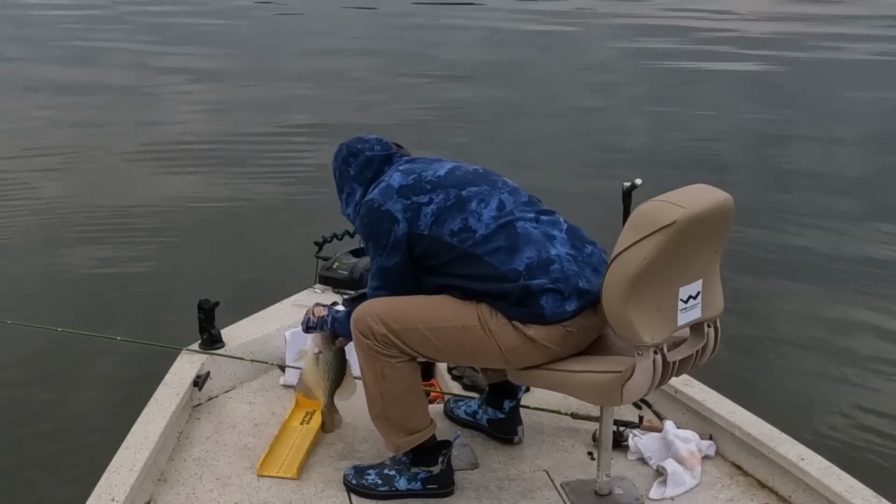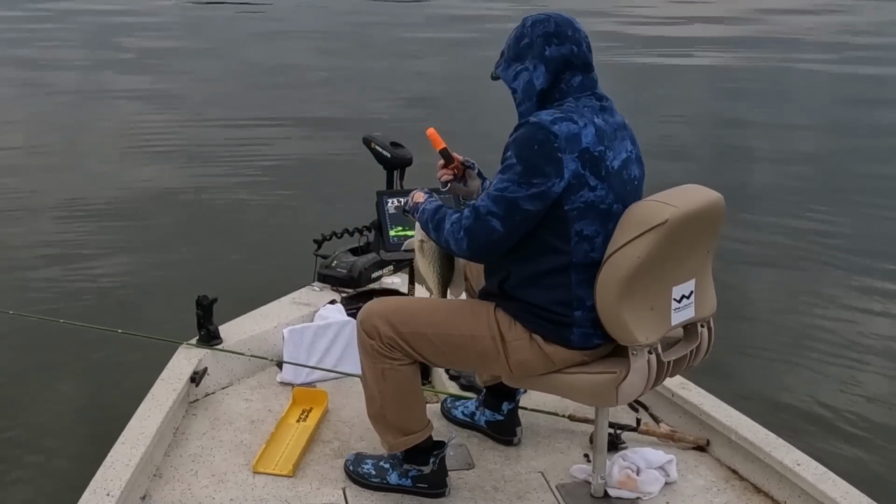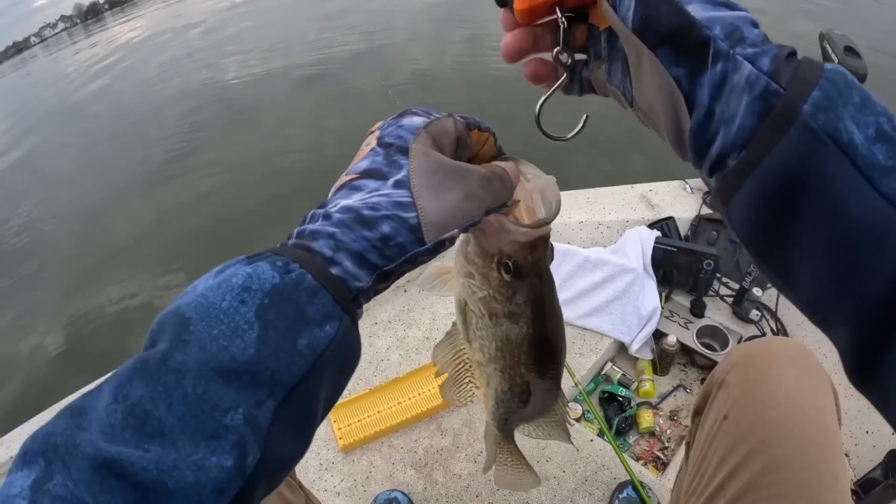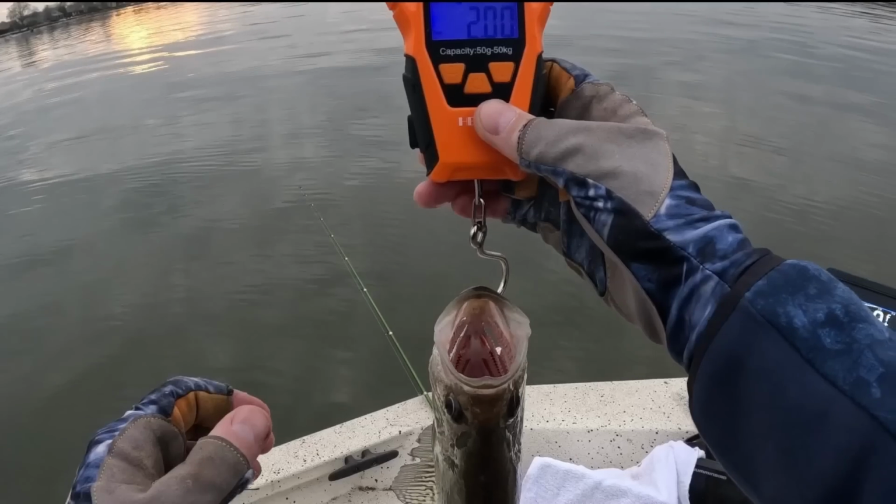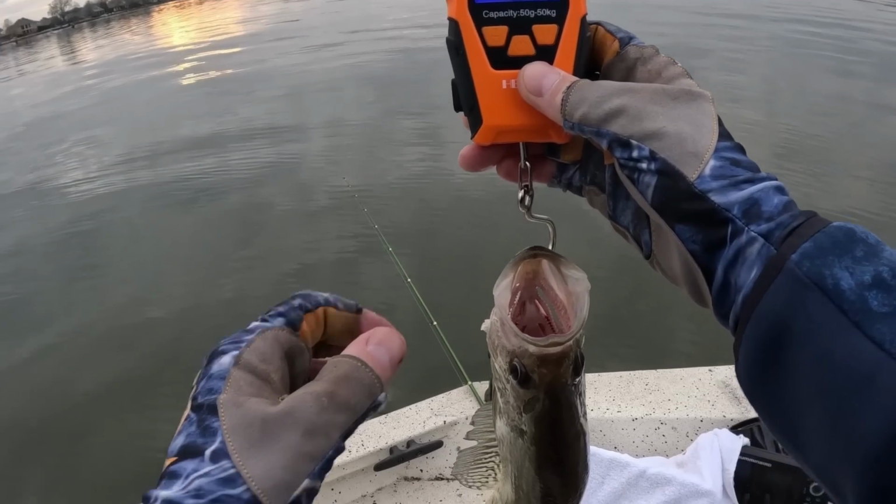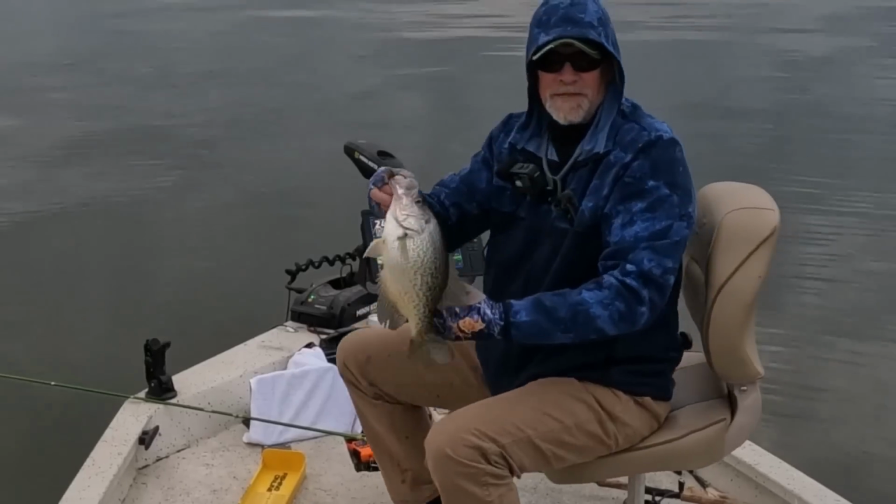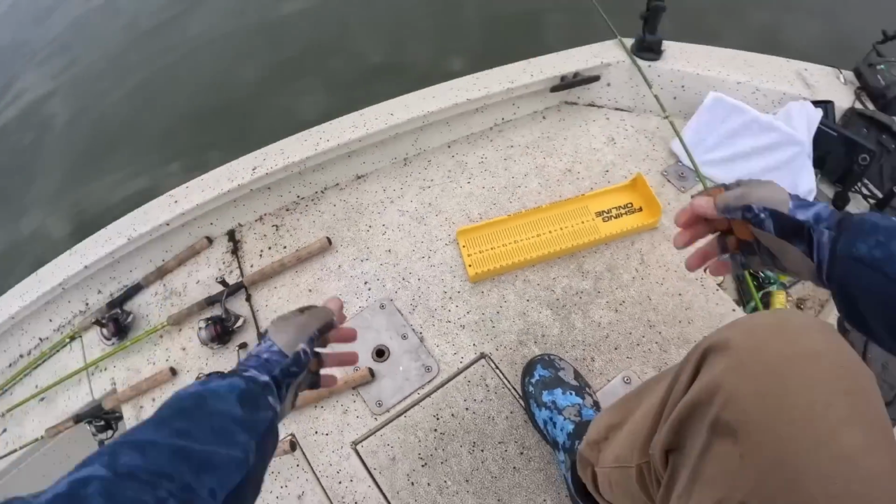14 and a half inches. I'm gonna weigh him just for the heck of it. Zeroed out. Two pounds even. 14.5-inch fish. Good Lord. Nice black crappie. Look at the shoulders on that toad. Gosh, get back.